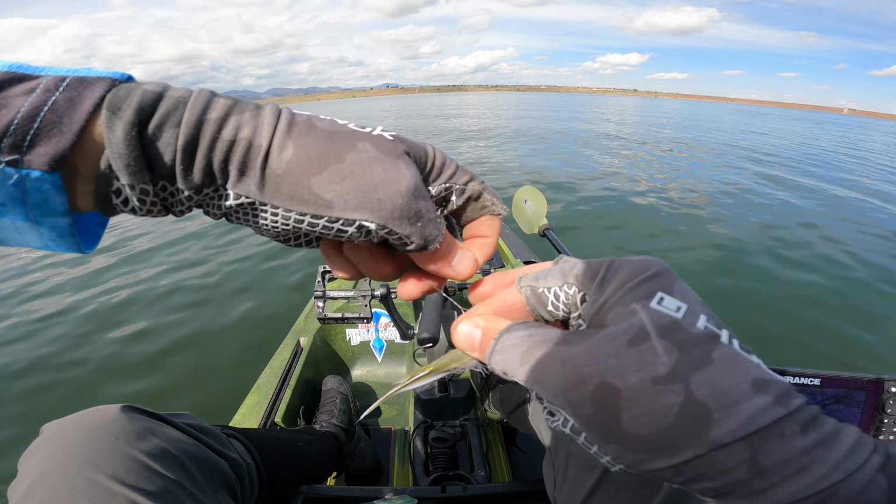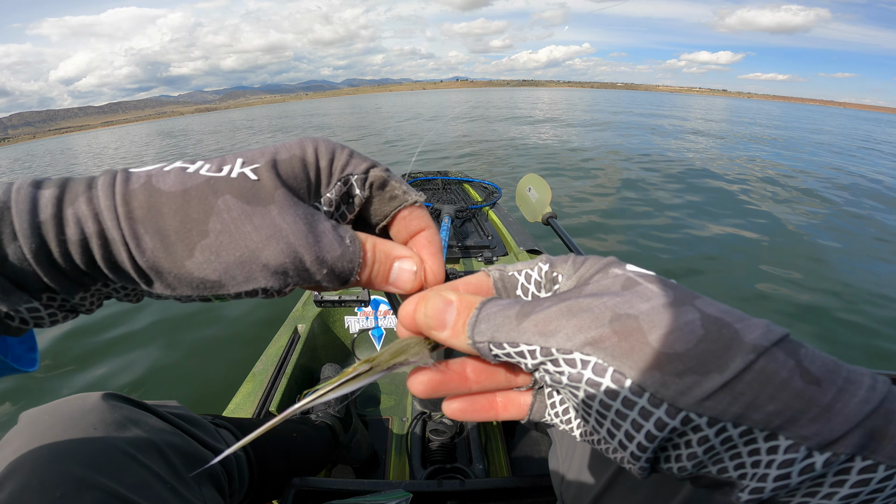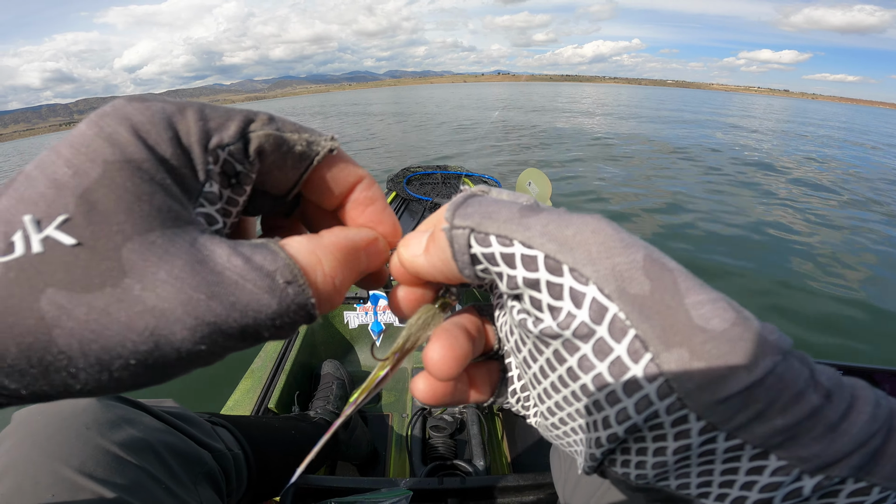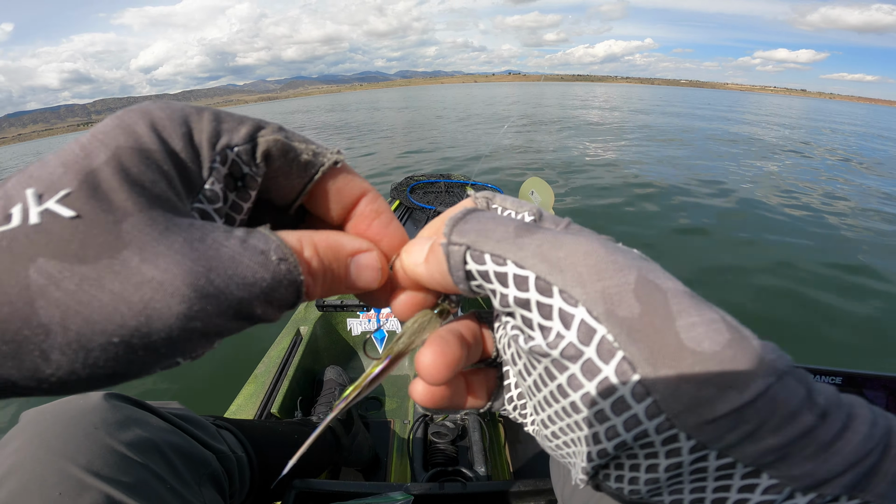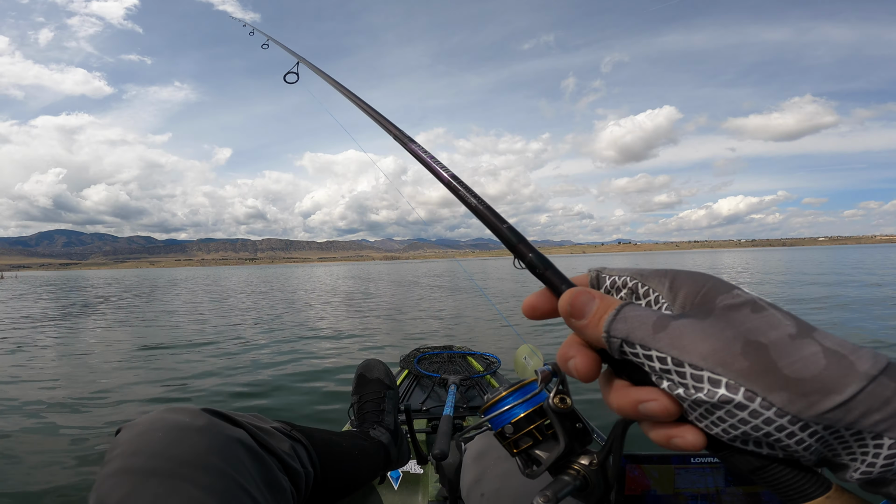I had it tied on, but I did not like my knot, and this thing is 25 bucks. So I'm gonna tie a little bit better knot and make sure that thing doesn't go anywhere. Although obviously if it gets hung up, not really gonna matter what the knot is. So nice hair jig anyway, we'll see. They don't want anything else, so let's try this.